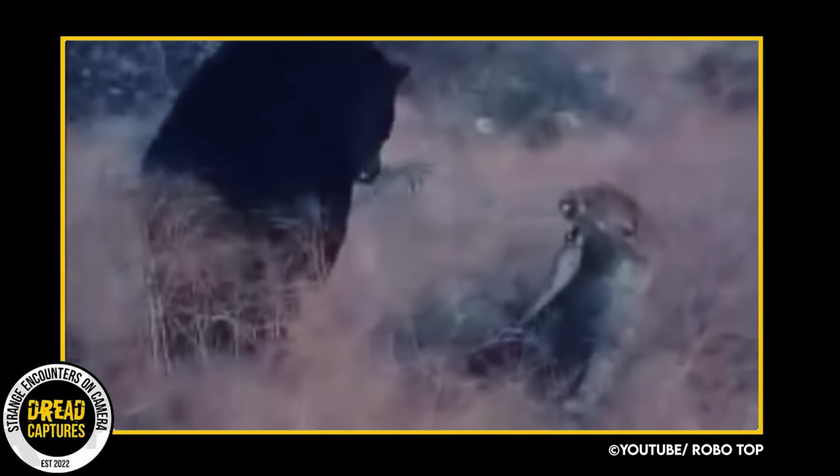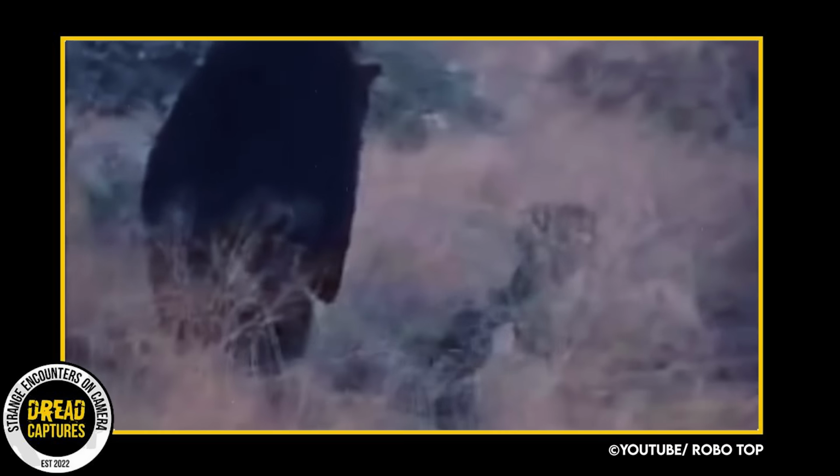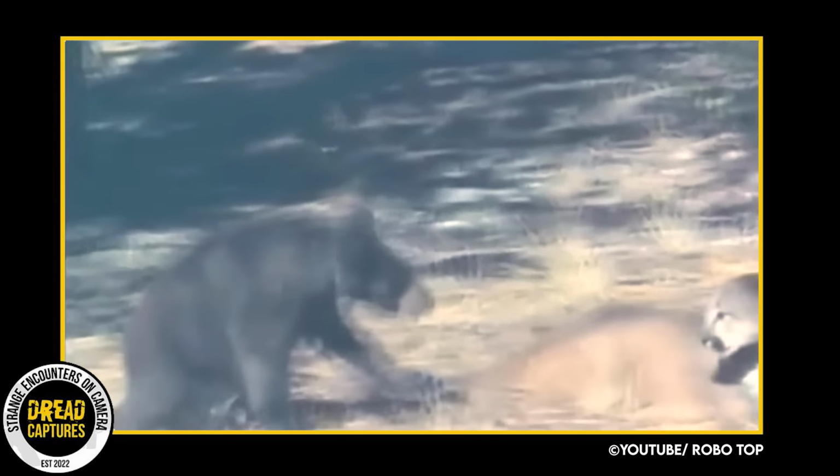As you see here, the cougar and the bear are sizing each other up. The bear's much bigger, but the cougar has a strong bite and is capable of doing some damage. It's clear that the cougar is not afraid of him.